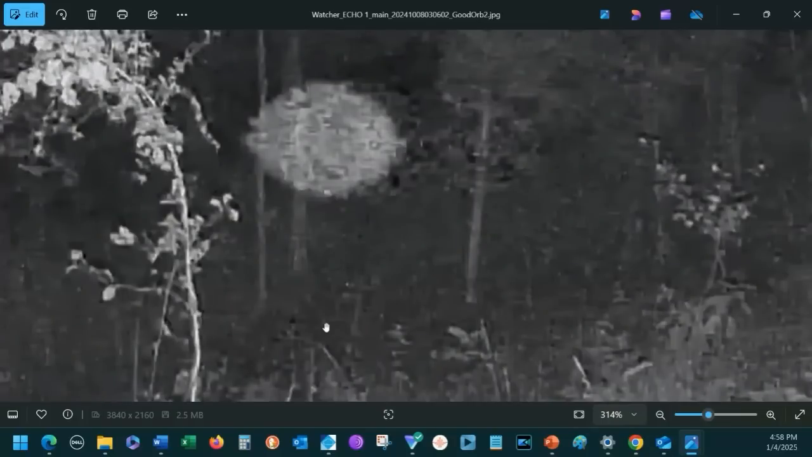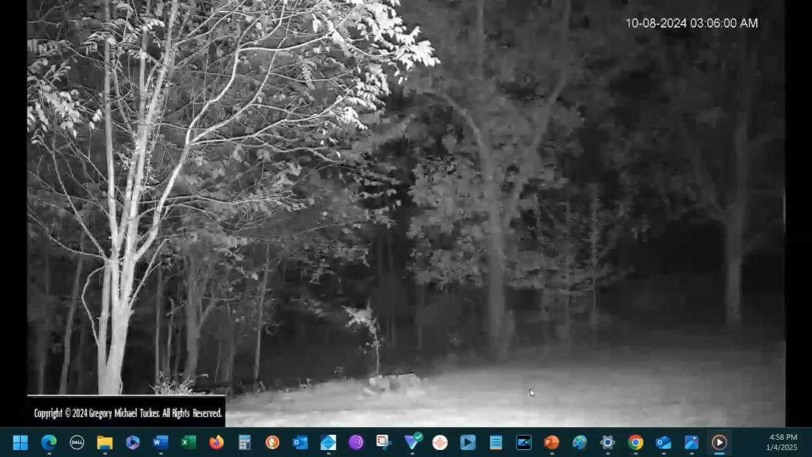I've shown these to a lot of other people, and they too have recognized that, man, there's a face there. See both nostrils. Yeah, that would be the nose. There would be the right eye, there would be the left eye, mouth. So I'm going to go ahead and play the full video here. It's a short video.